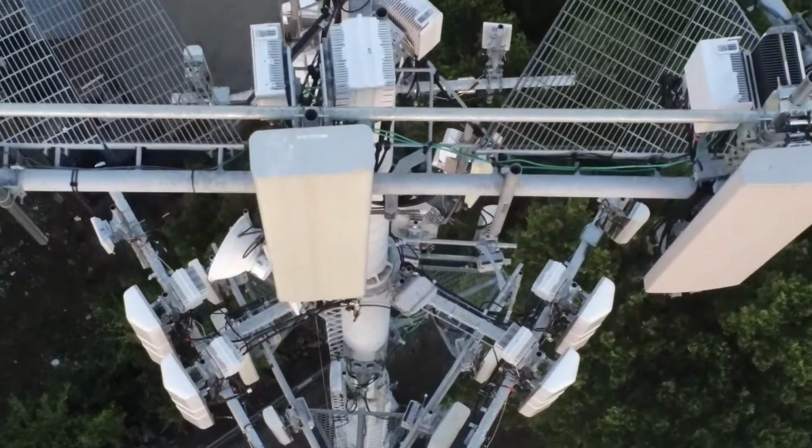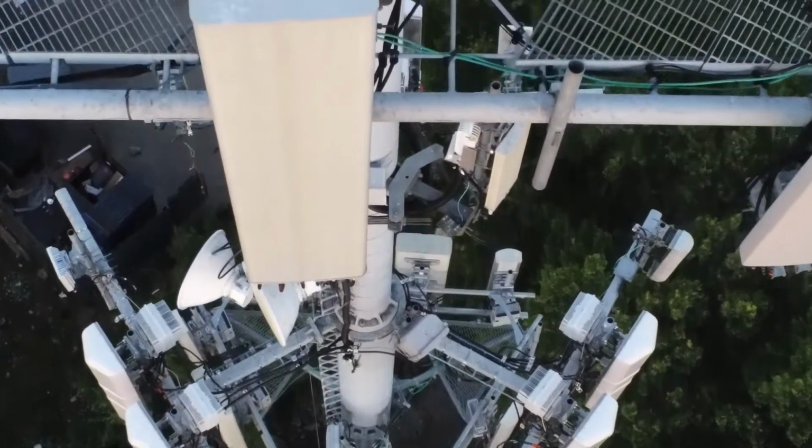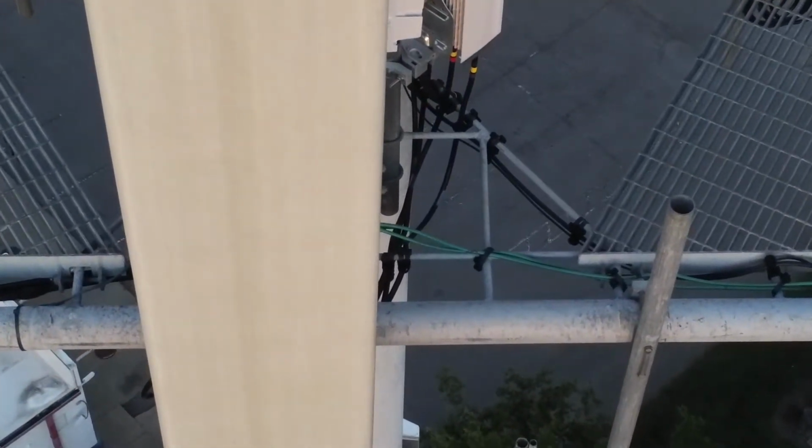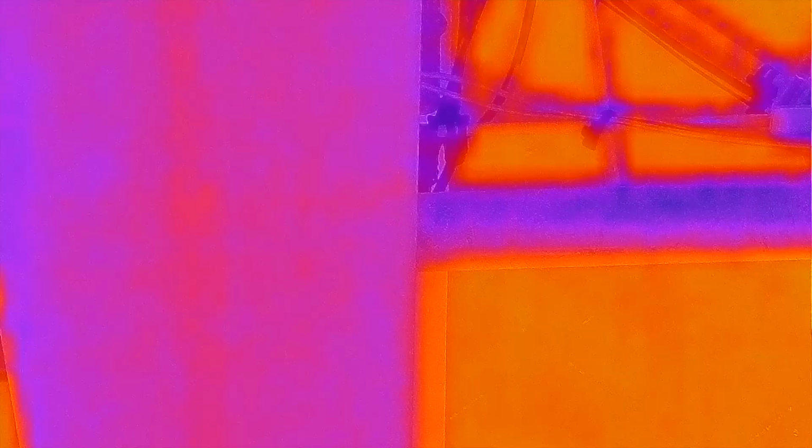Get on back down here and take a look at that cell phone tower. See what kind of thermal imaging we can figure out with that thing. Let's switch to thermal and see what that says. Looks like we're running about 75 degrees ambient temperature. Let's see what these old transformers look like back here.